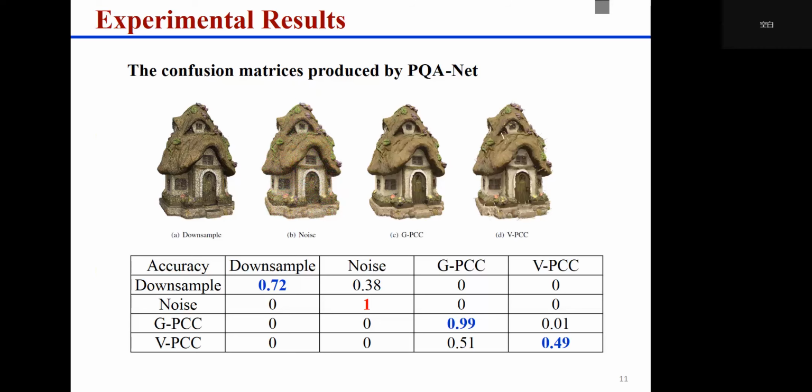As a byproduct, PQA-Net also outputs the distortion type of a point cloud. The confusion matrix, which is used to summarize the performance of a classification algorithm, is shown in the above table. From the table, we can see that for the specific distortion type noise, the accuracy predicted by PQA-Net is as high as 1.